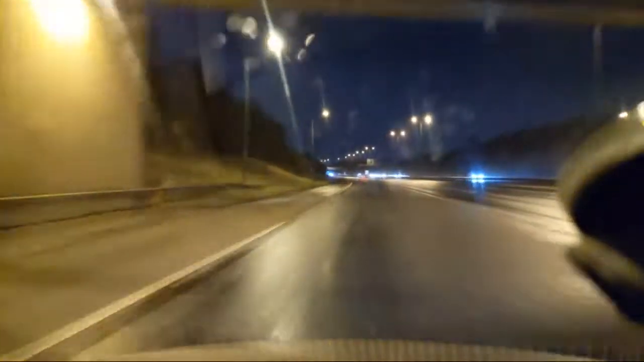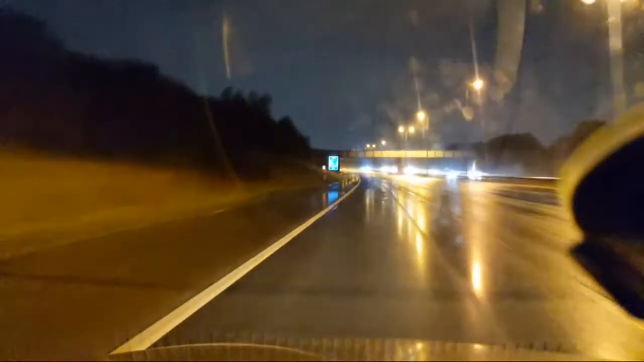Just going up to 70. This motorway's quite wet, to be fair. This motorway's always wet though, even when it's dry, it's wet. Right, the Mini's coming now. So that's not the Mini. This is the Mini. That was the Mini that was behind me. I'm doing 70 at the moment.